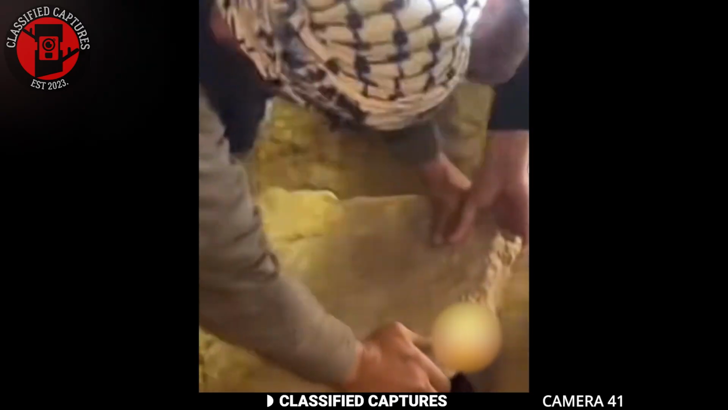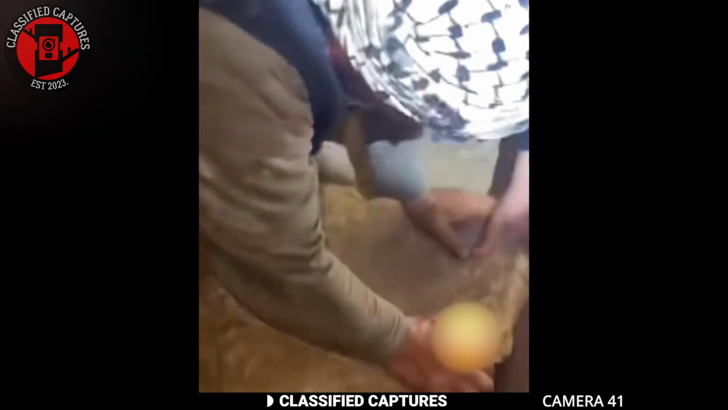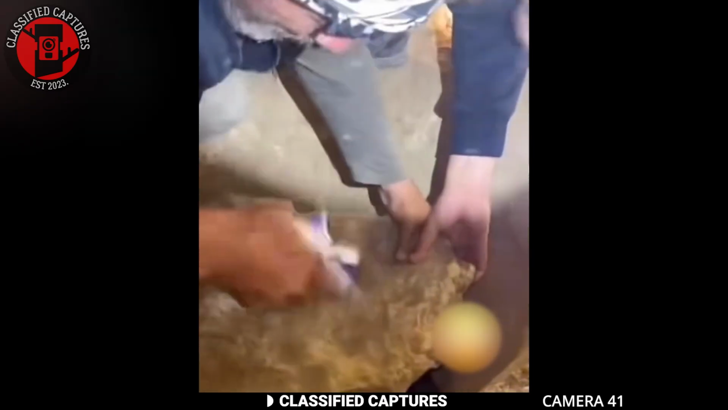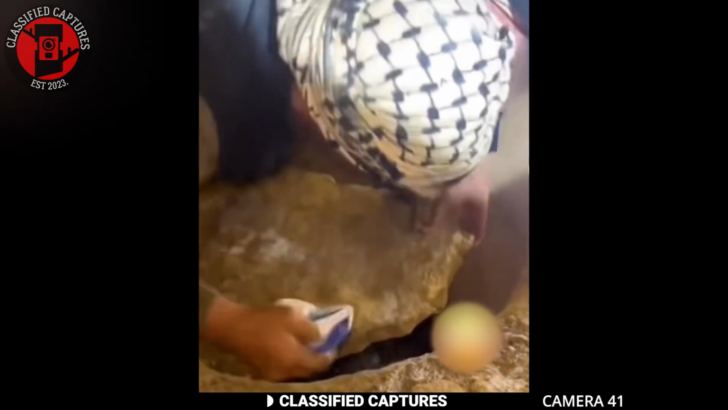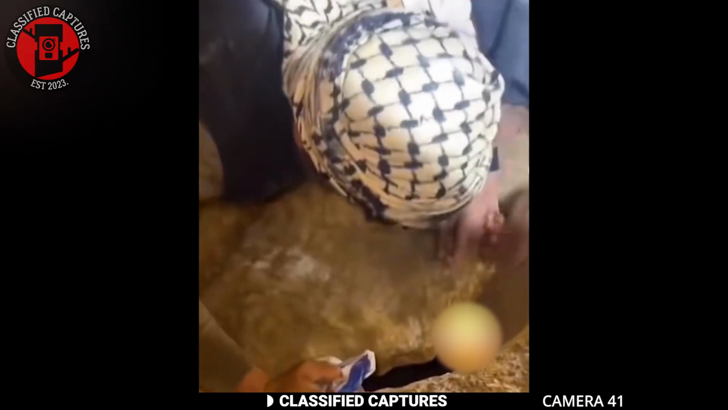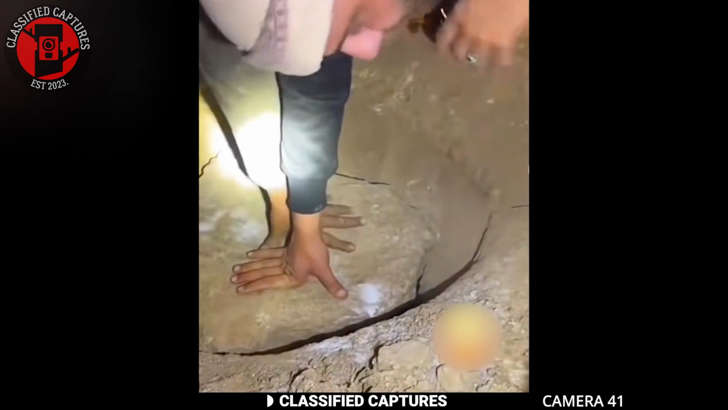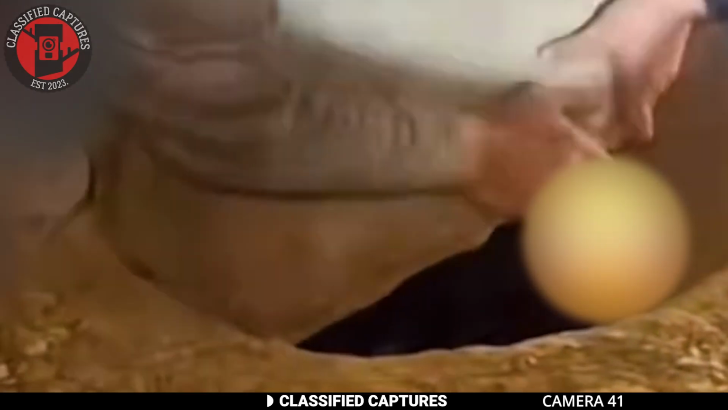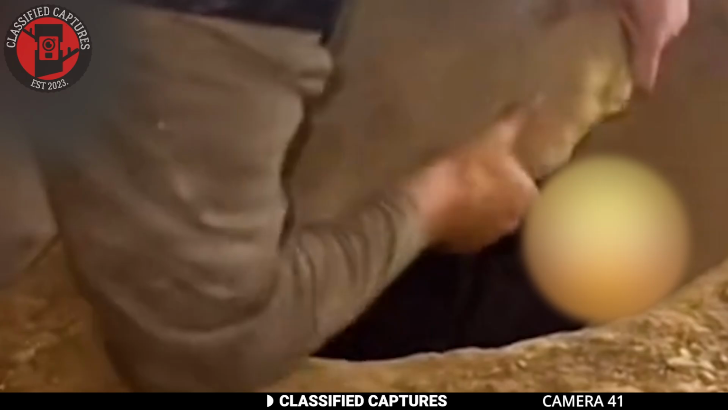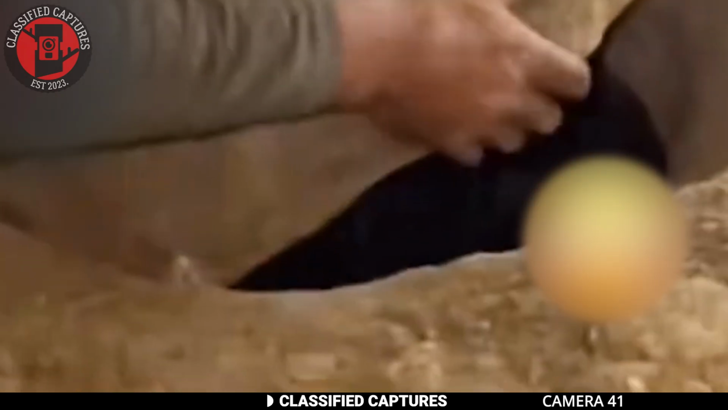As you can see from the footage, it took significant effort for both men to keep the creature at bay. The strength and persistence they displayed indicated that whatever was down there was powerful and determined to get out. But what could that be? Some speculate that it might be an unknown subterranean creature, possibly a cryptid, or even something out of a horror movie. Others believe it could be a displaced animal, although its size and the men's struggles suggest otherwise. The mystery remains unsolved, but the footage leaves an unsettling impression of what might be lurking beneath the surface.